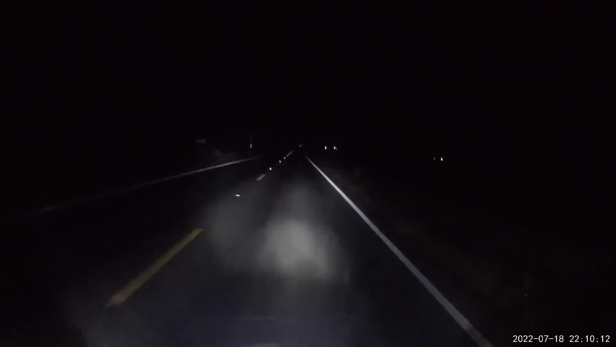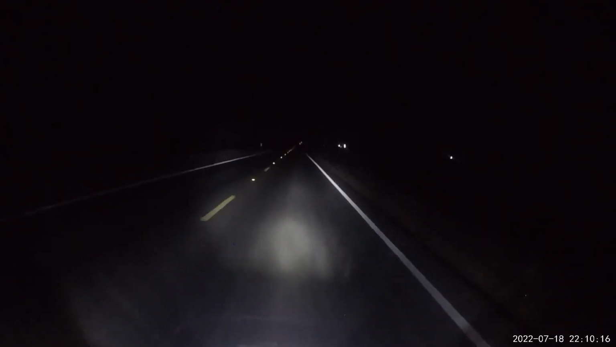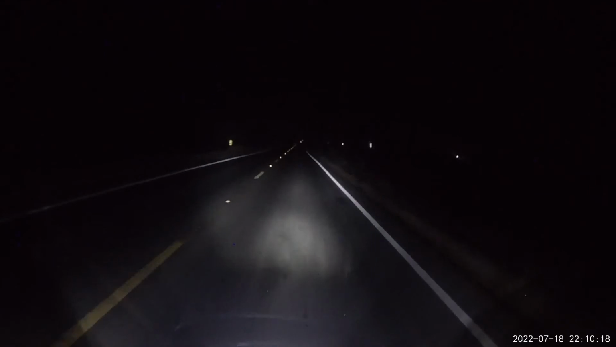And also keep in mind, every time that I've been coming close to oncoming traffic, I've always been mindful to switch my auxiliary lights off.